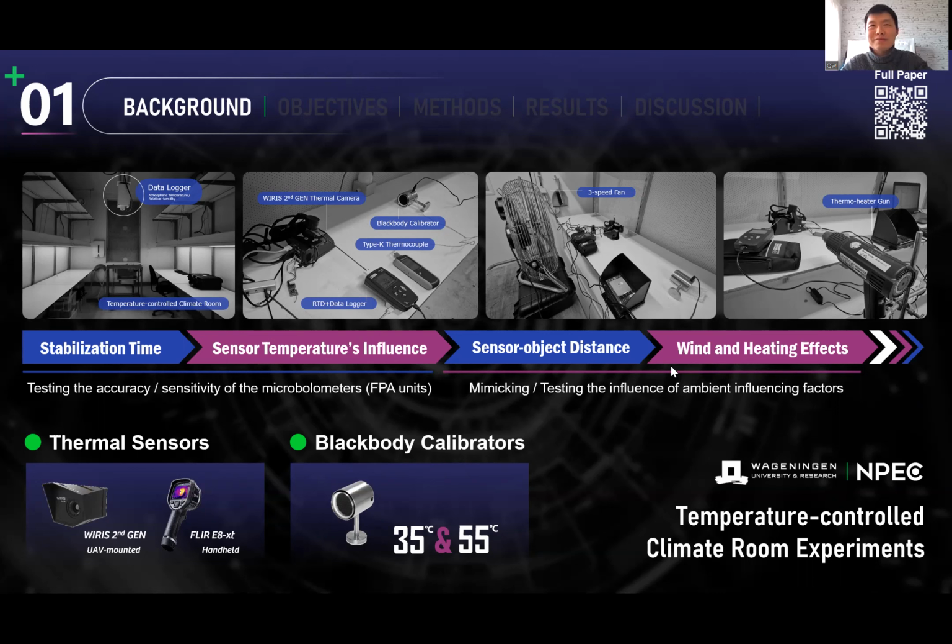Now you can see we have four subsections, which are treating the influences from the sensor temperature itself, and also testing the stabilization time for both sensors.